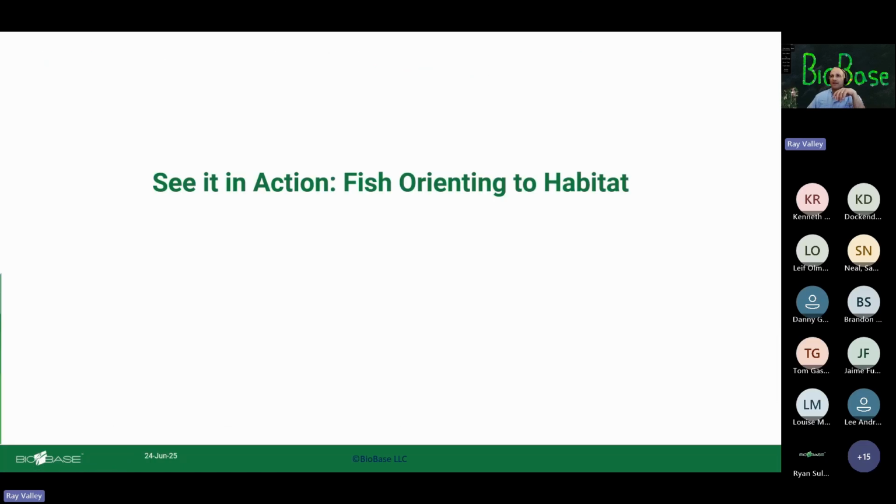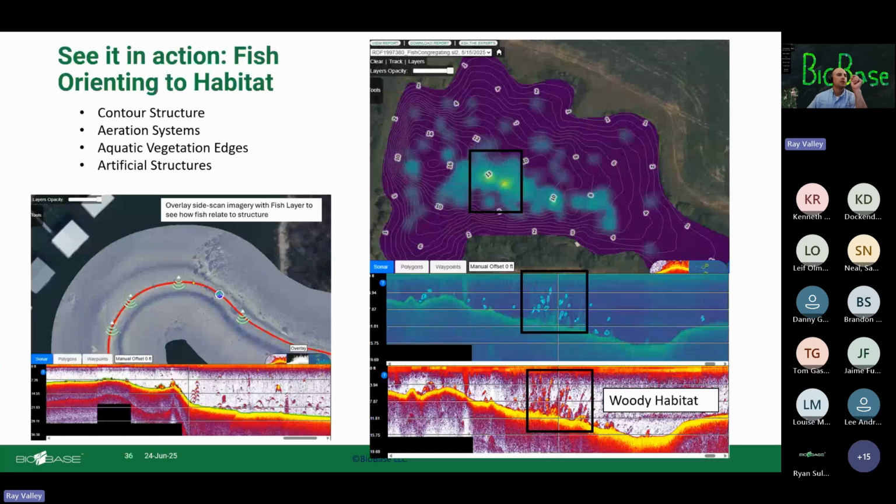All right, now we get to the fun research fish behavior stuff. I started out the talk with this image, but this is a dedicated slide, a dedicated chat about fish orienting to habitat, habitat meaning contour structure. Sometimes anglers get this for whatever reason.